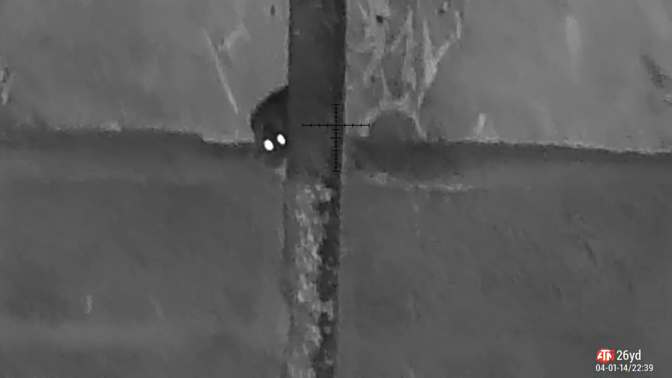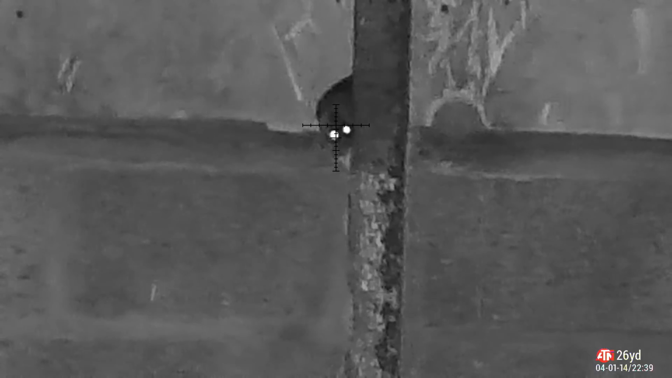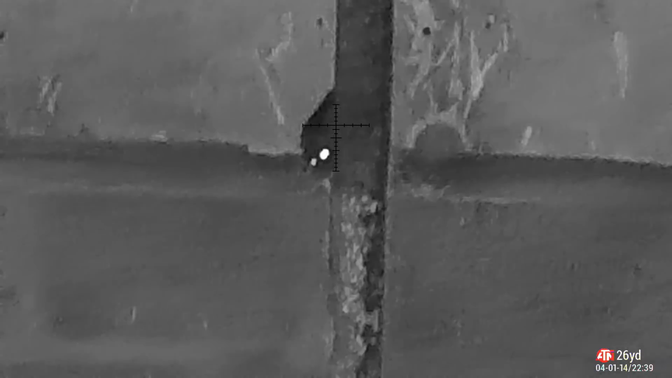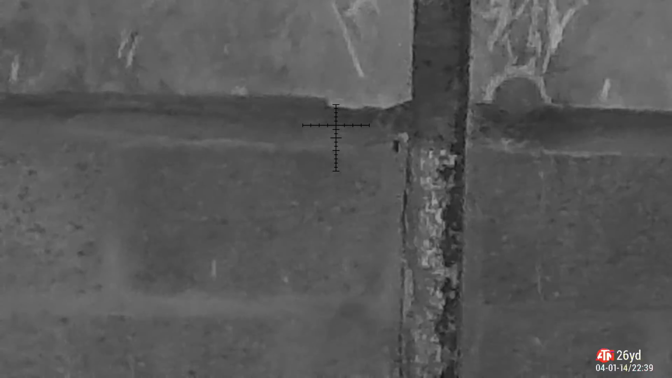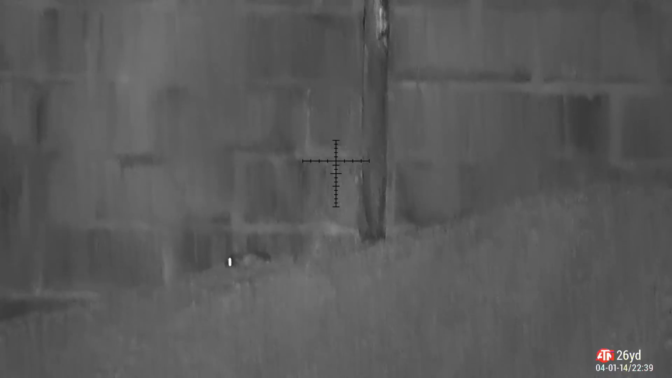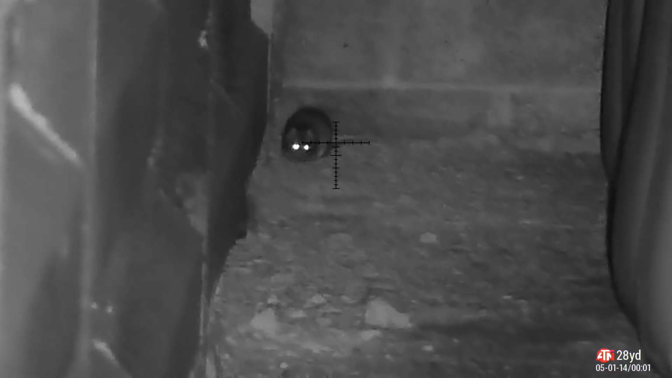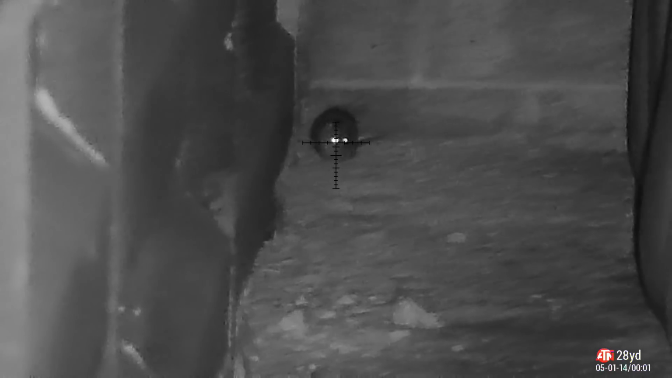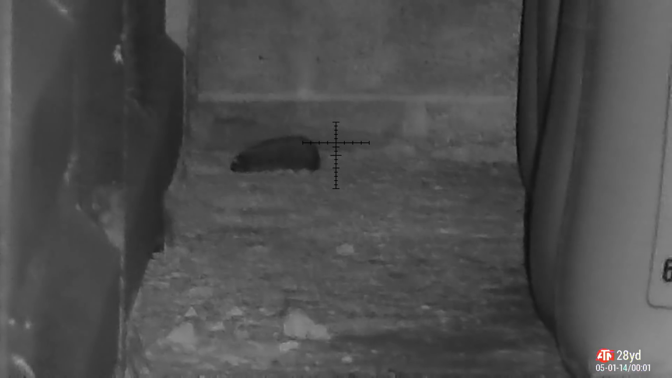Takes him down. Same for his nosy neighbour. Now he's nice and still, so a headshot is right on the cards here. Watch this. Boom, straight between the eyes, and you can see the blood drip out on the wall there. Kicks himself down. Back legs are kicking, tail spinning. I'm happy with that. Hello, fat boy. Just punched a hole in his dome and that noise echoed around the grain store. Very nice.